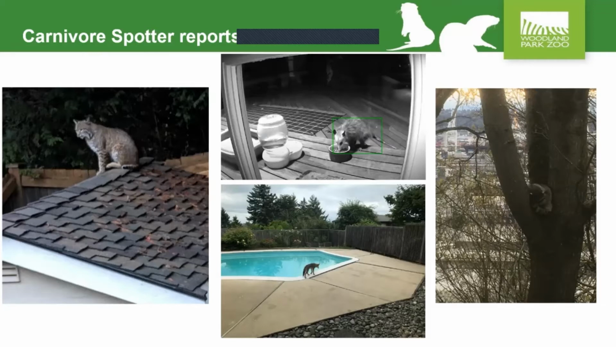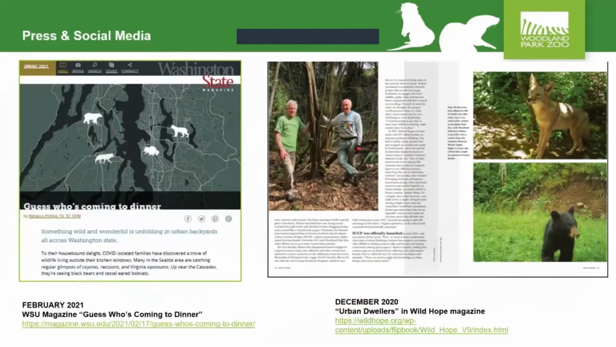Here are a few images that have been submitted as part of Carnivore Spotter. Some really interesting ones, coyotes walking by people's pools and bobcats on roofs and things like that. So it's a really exciting way. And you can see some of these photos also on the Carnivore Spotter site. We've had quite a bit of press, and if you do some searches online, you'll probably find some articles about the Seattle Urban Carnivore Project.